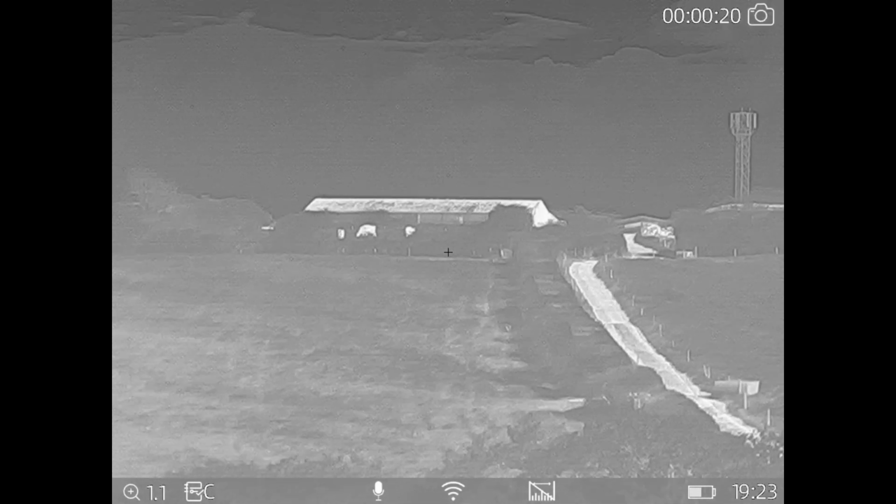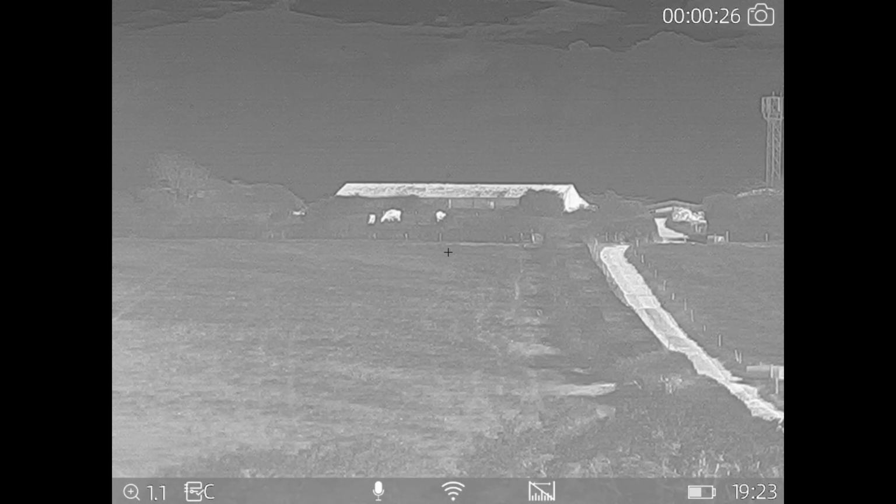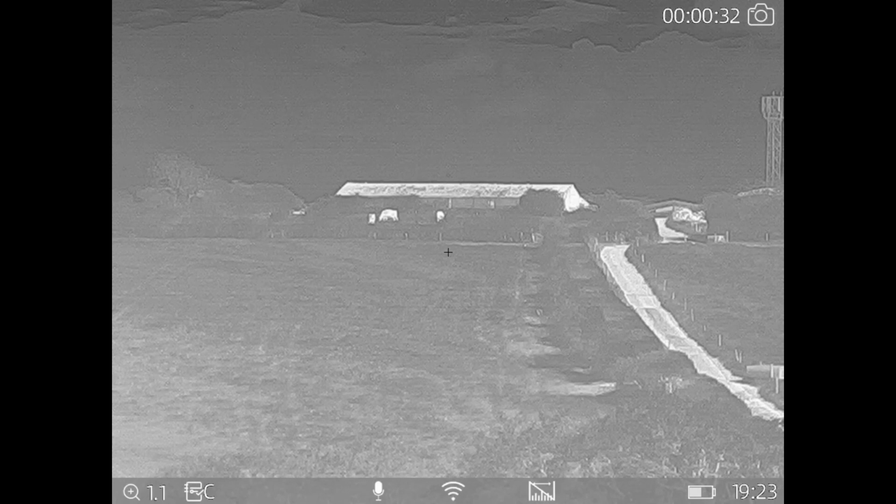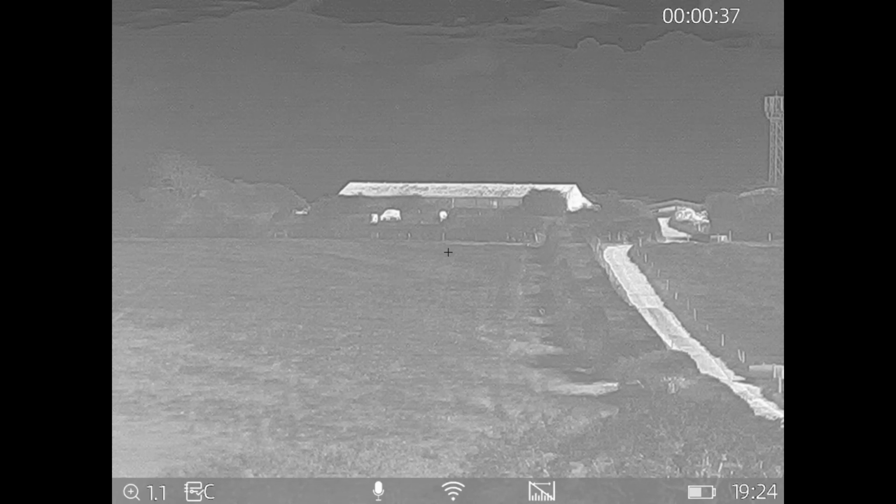This is not an ideal time of day to show you the full capabilities of the 635. When things cool down, that's when it really comes into its own. But I'm just going to show you now. I'm going to go through the quick menu selection here. I'm not going to go through every single item. A lot of it you may not even need to use, but it's there for you to learn. But I will show you the main points.